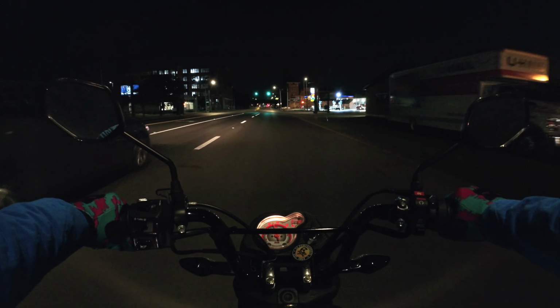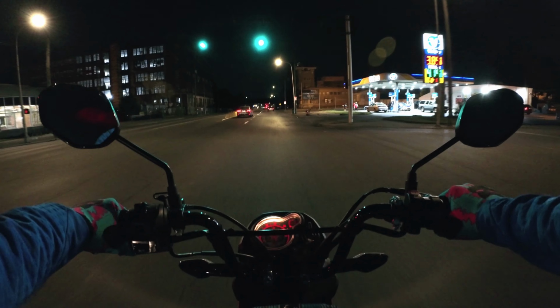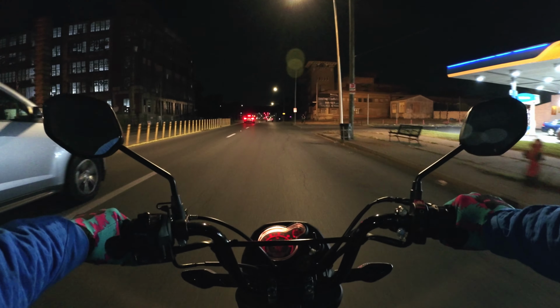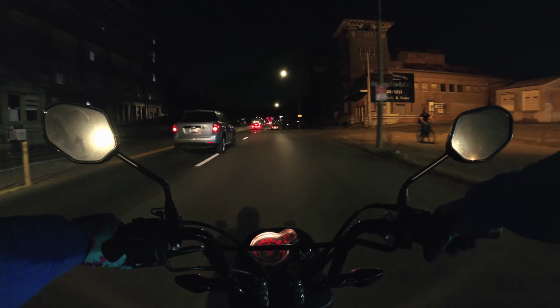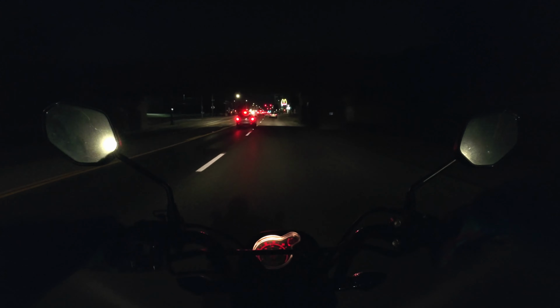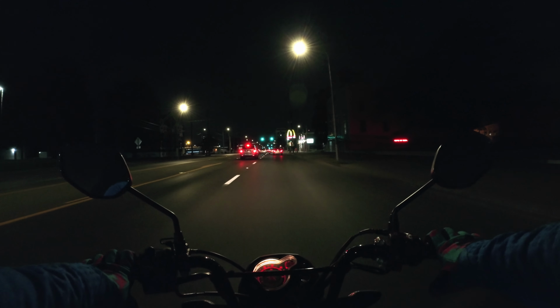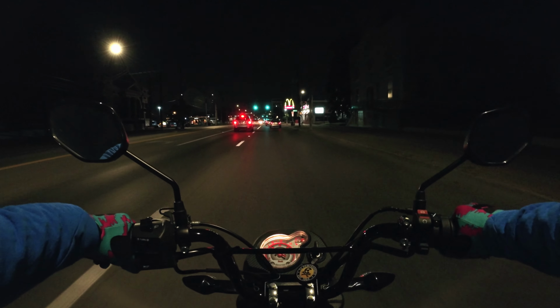So this is a fun ride around town bike, but not what I would consider a long road trip bike. I mean, you could do it, you just would have to limit yourself to roads that don't have super high speed limits and not get on any expressways.